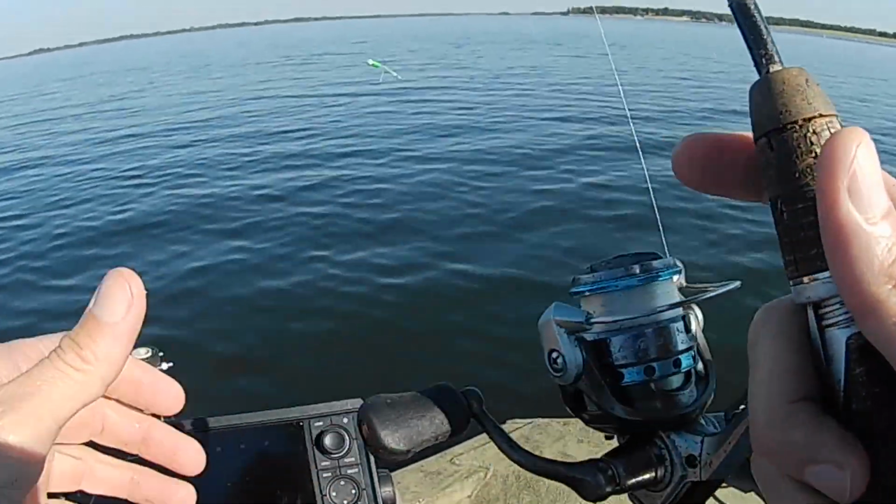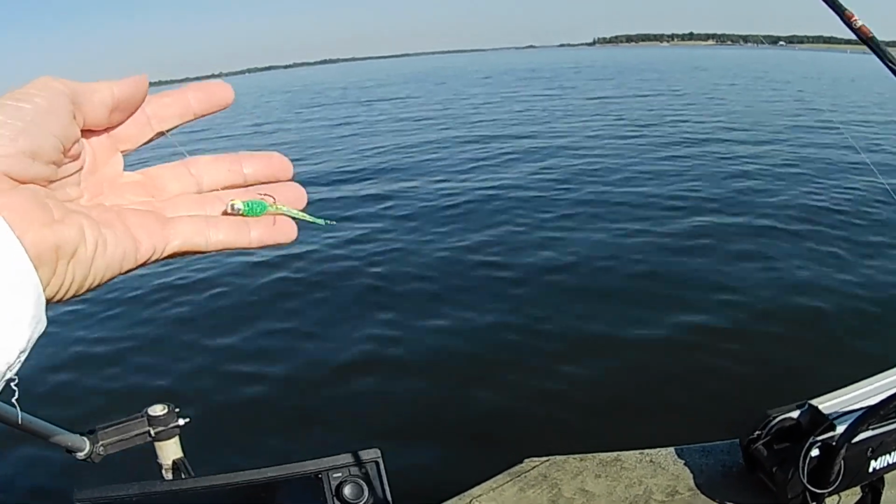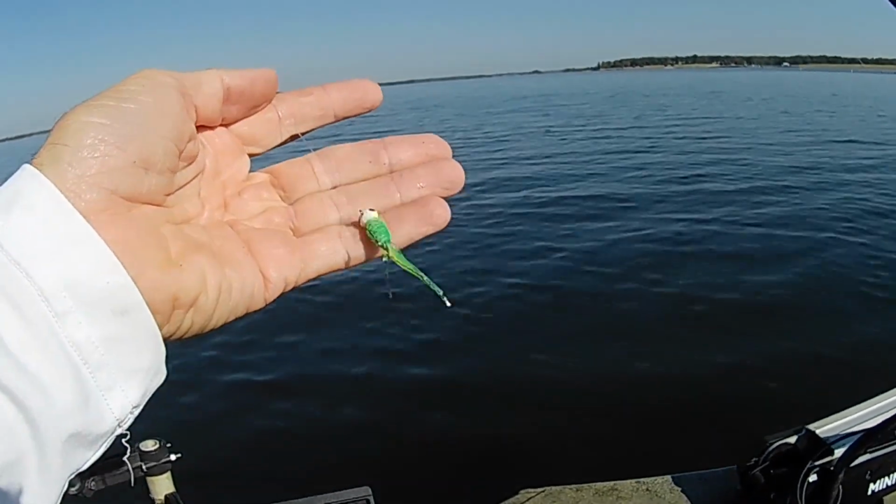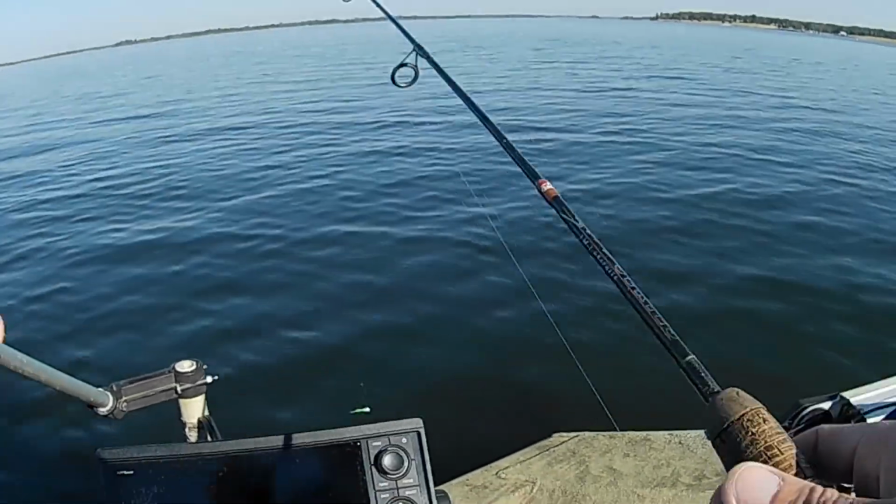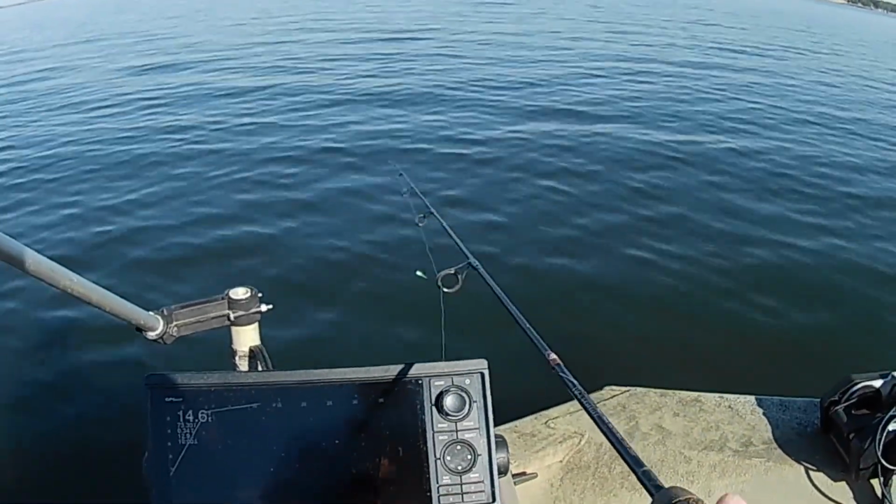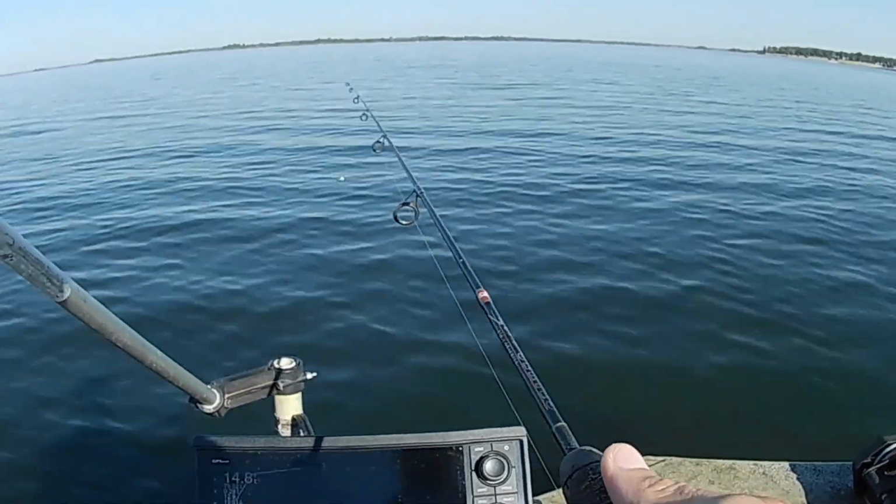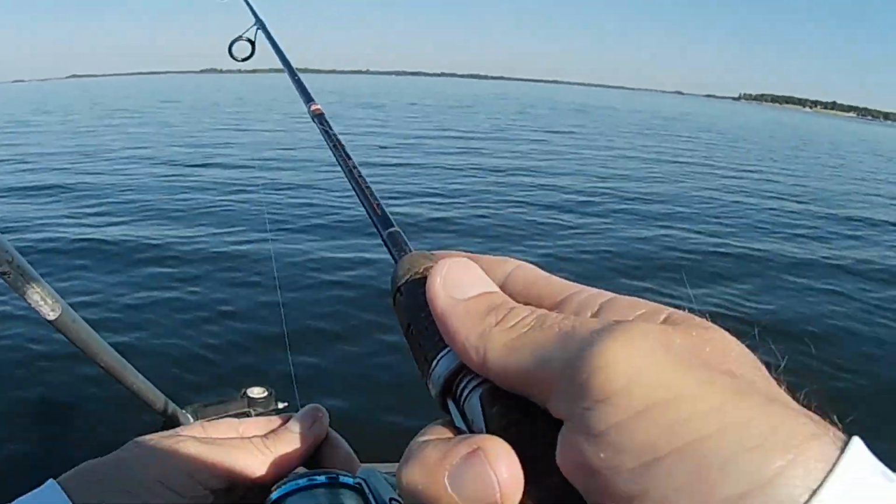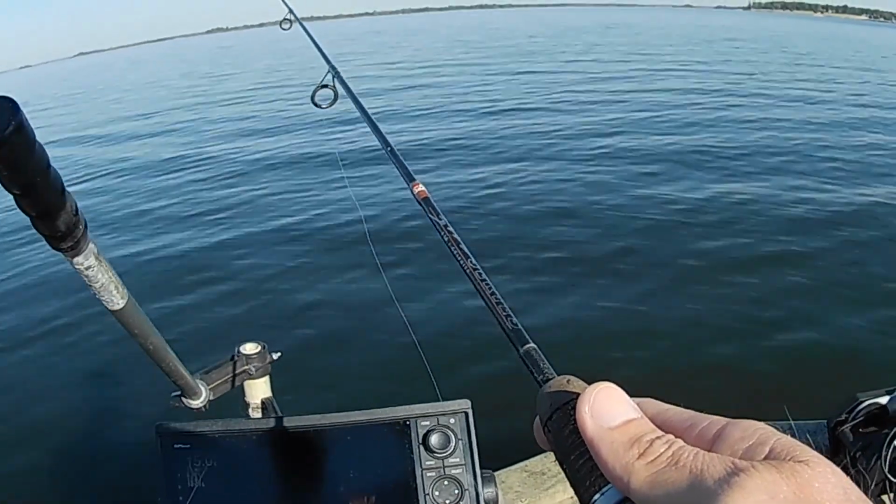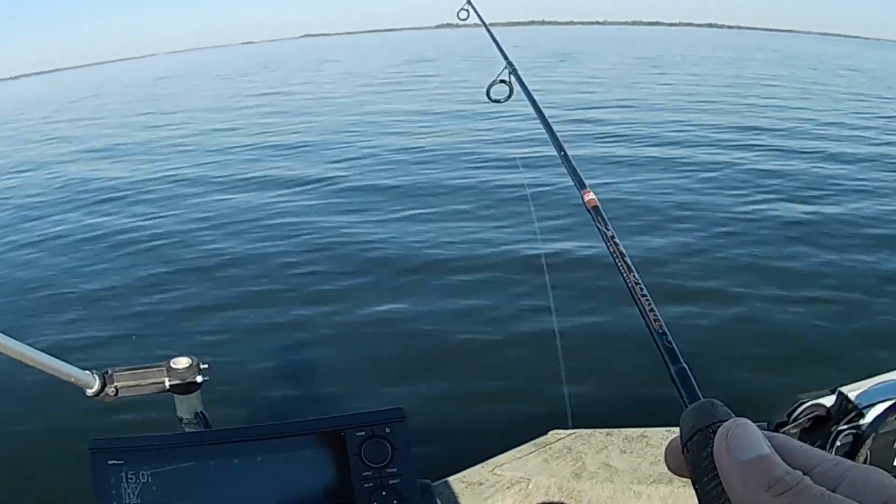First little jig I had on, I've had this on since August, I believe. Just a little green and chartreuse looking mylar tail on there, white head. I'll try that first. It's a 1/8 ounce. Got it on 6-pound line. Let's see, it should be right out there. That jig hit the water and those fish scattered. I see a largemouth or a catfish down in there with them.